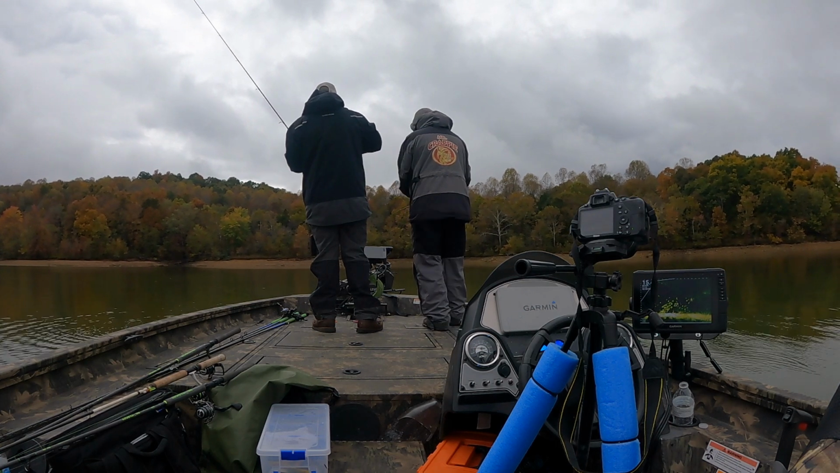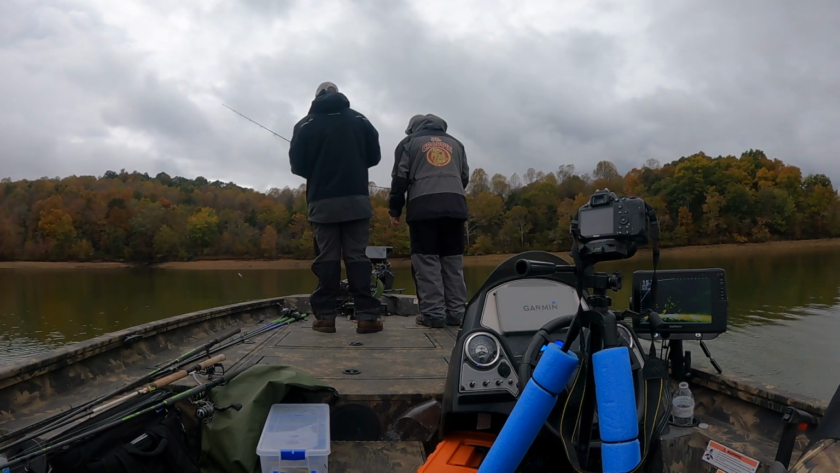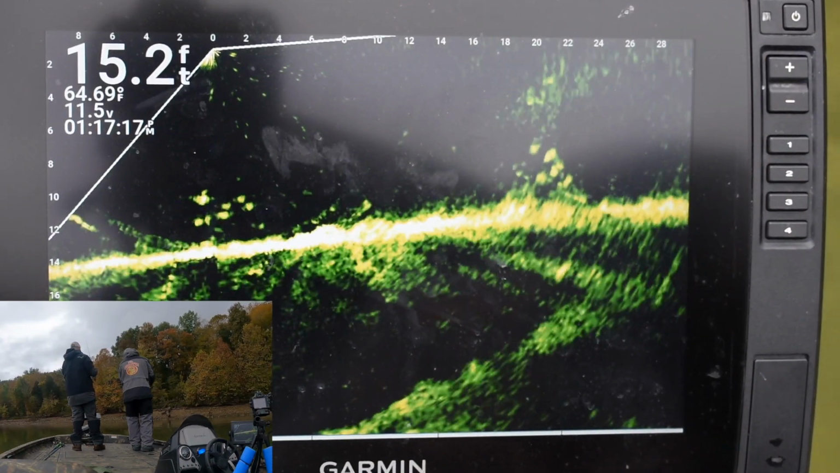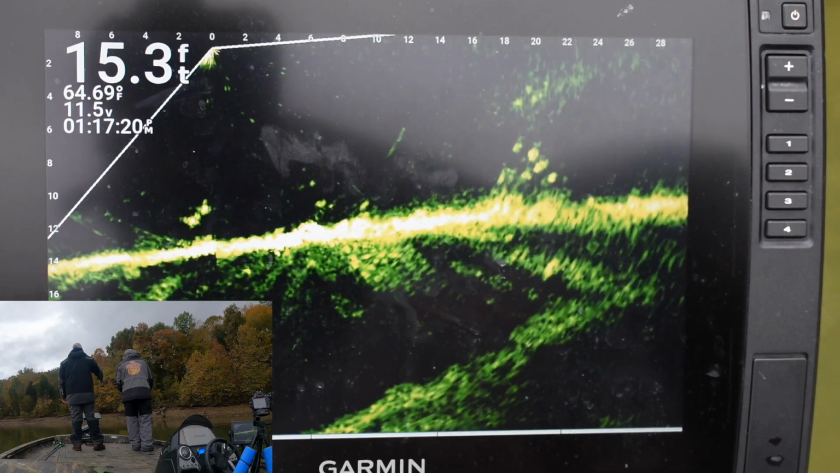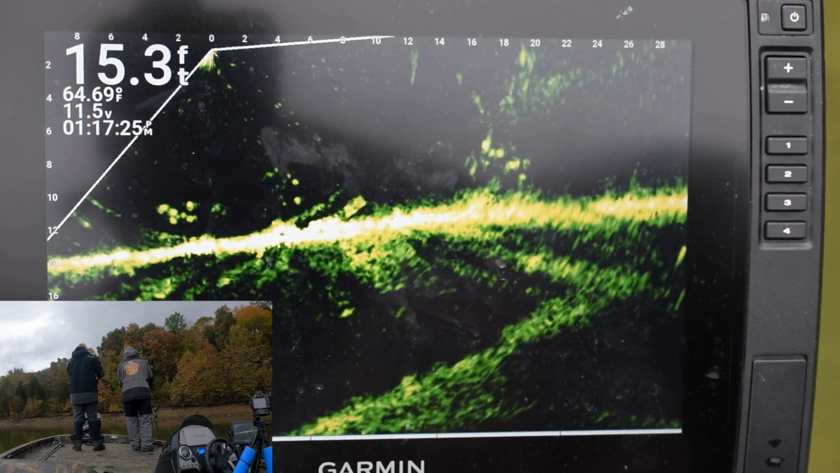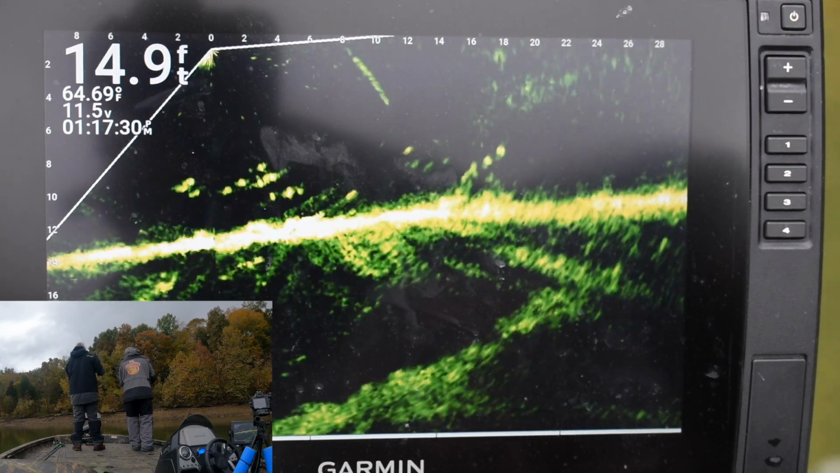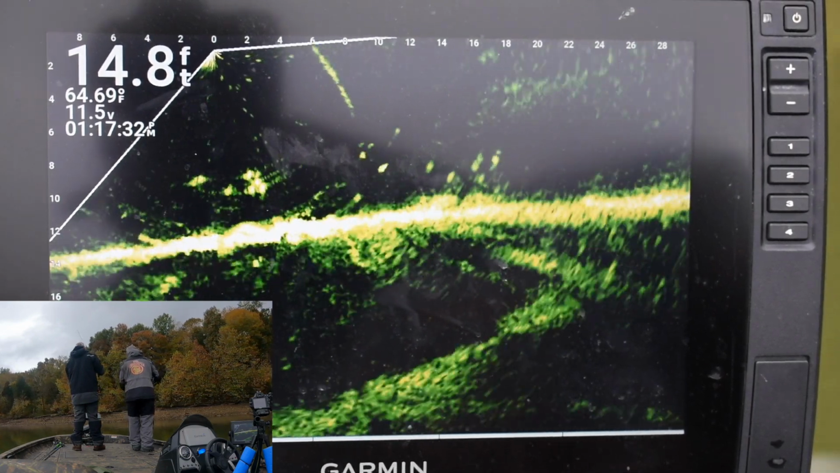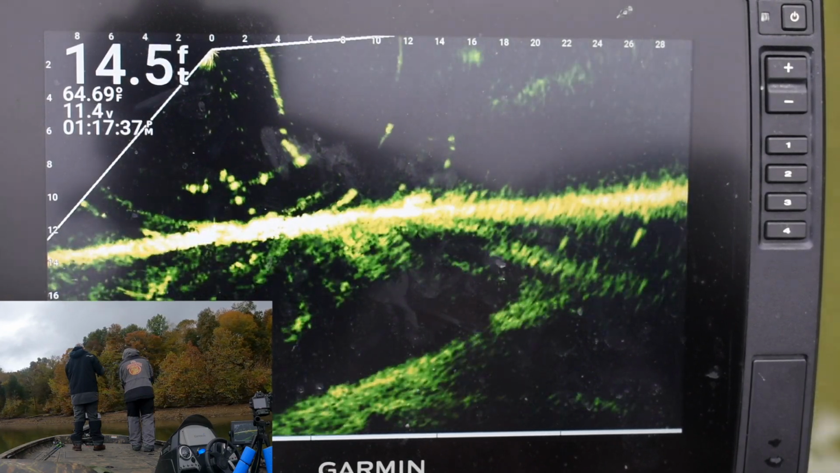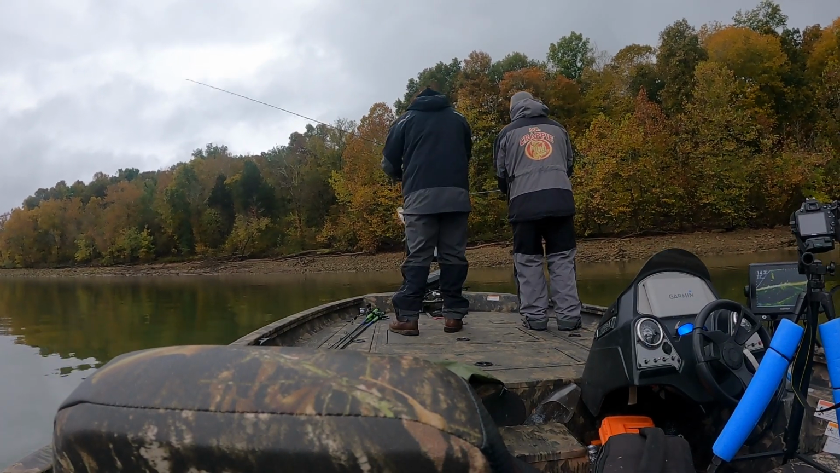We need like one more catch. Spot. That's why they look big. Yeah.